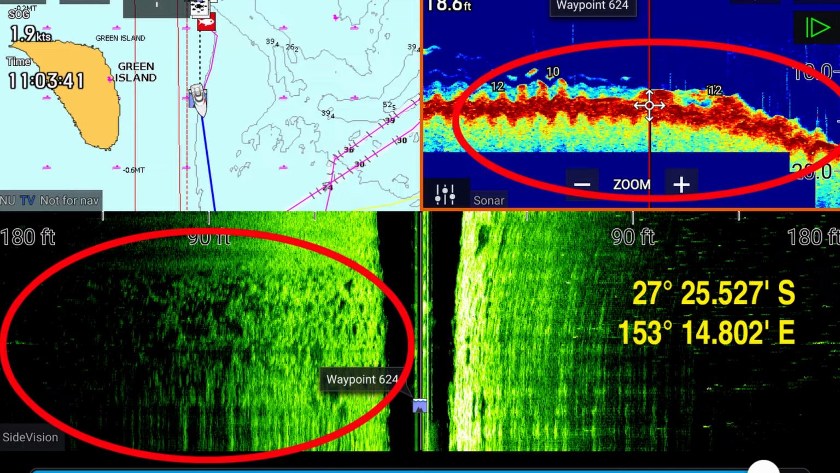Don't take any notice of the side imaging at the bottom of this. It's taken on the Raymarine. The boat was turning at the time, so the side image is very distorted. What I do want you to notice is the reef in the traditional sonar. We're right on the edge of it where it comes along and then starts to drop down into deeper water. You can see a few fish up on the top of it. I think they're a little bit on the smallish side. Really hard to tell in the sonar, but from where they're sitting, I'd expect them to be relatively small.